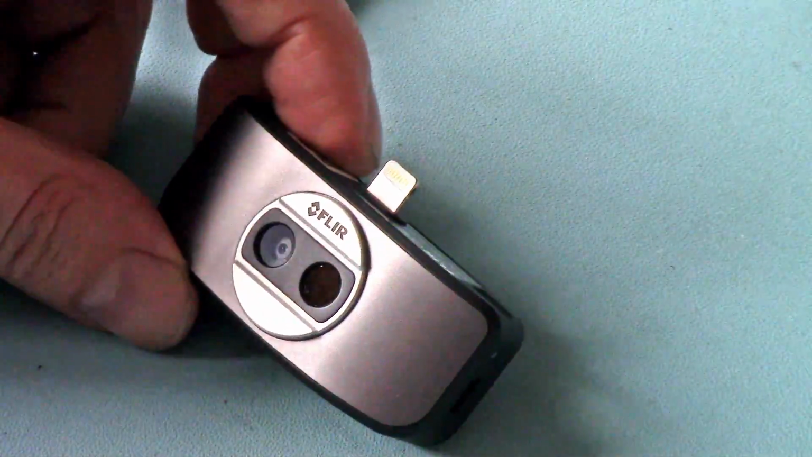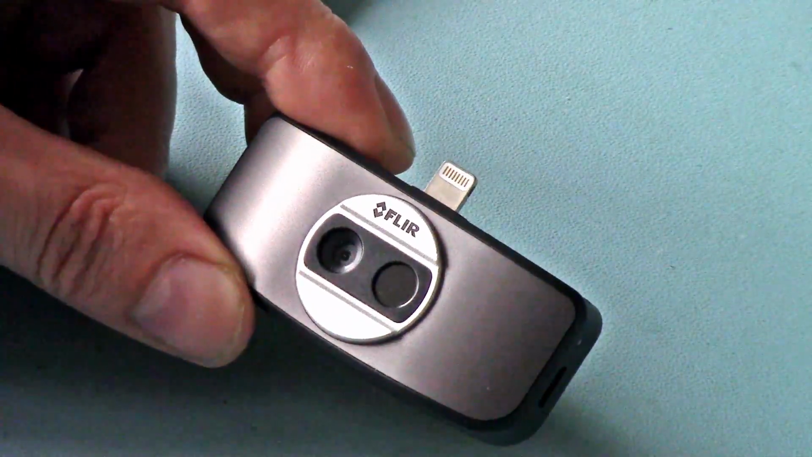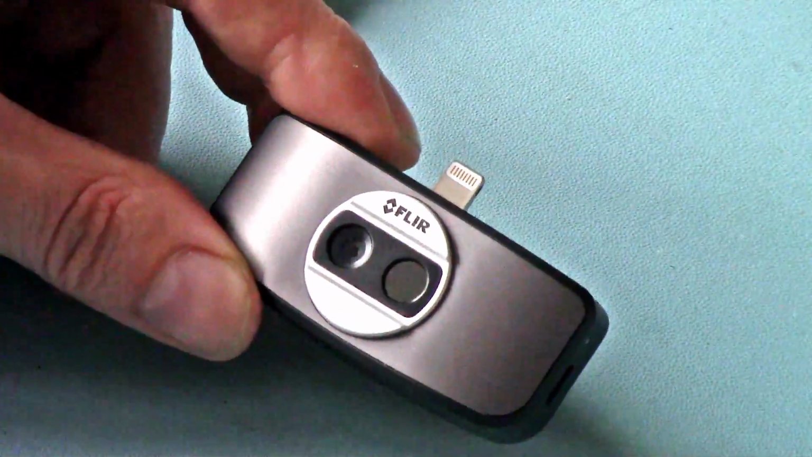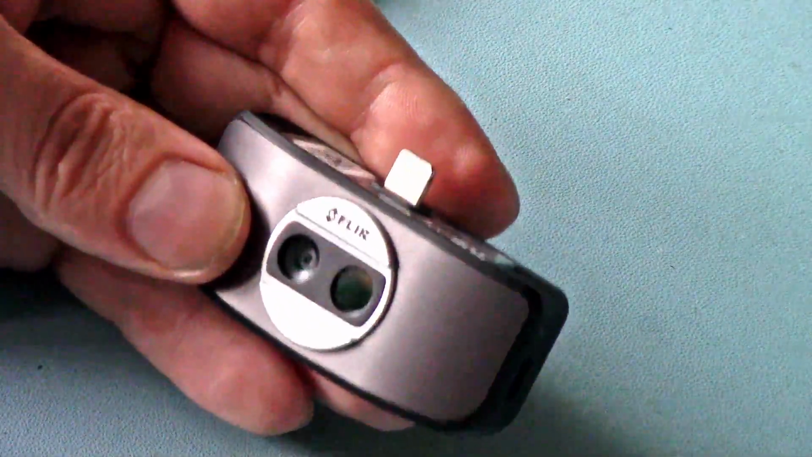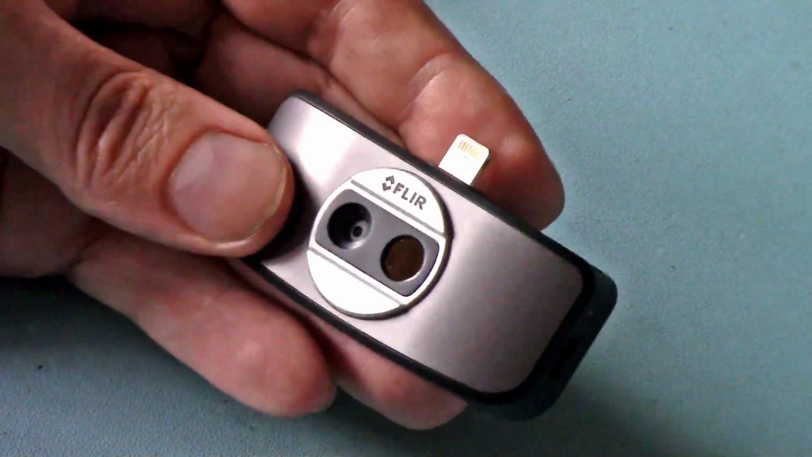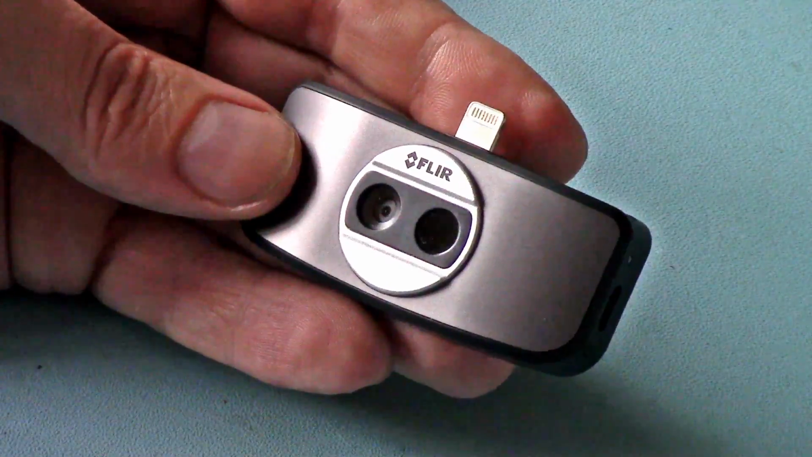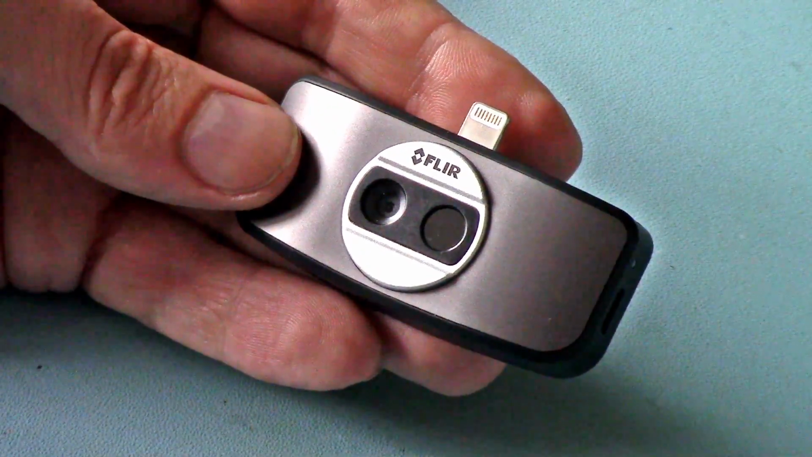Every single thermal imager has a freezing thing, because it needs to calibrate, and it happens less and less the more you use it. So basically, if I switch this on, it might calibrate in the first few seconds, it might calibrate again a few seconds later, and then that time will become greater and greater between calibrations. Eventually it's not going to calibrate for over a minute or something.